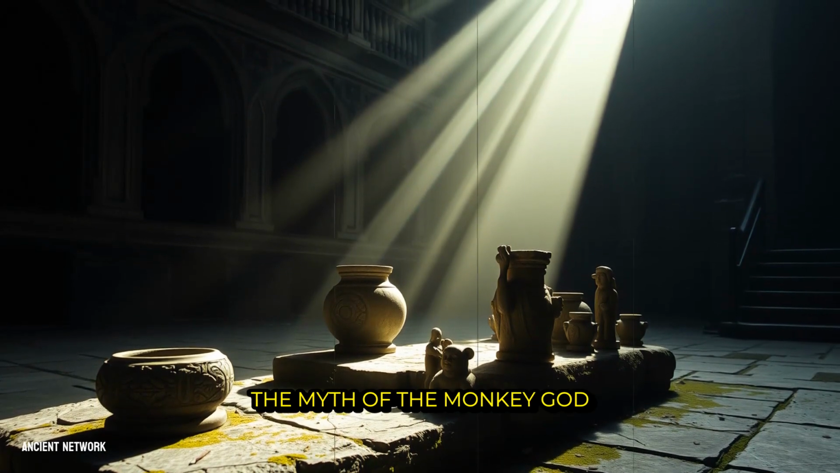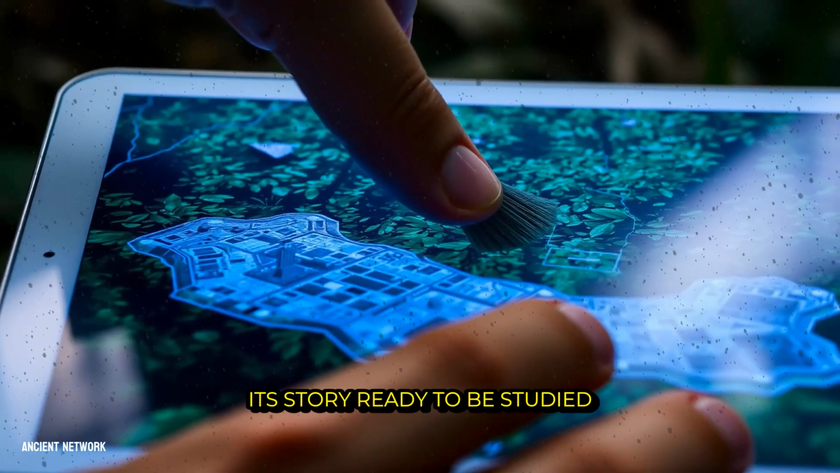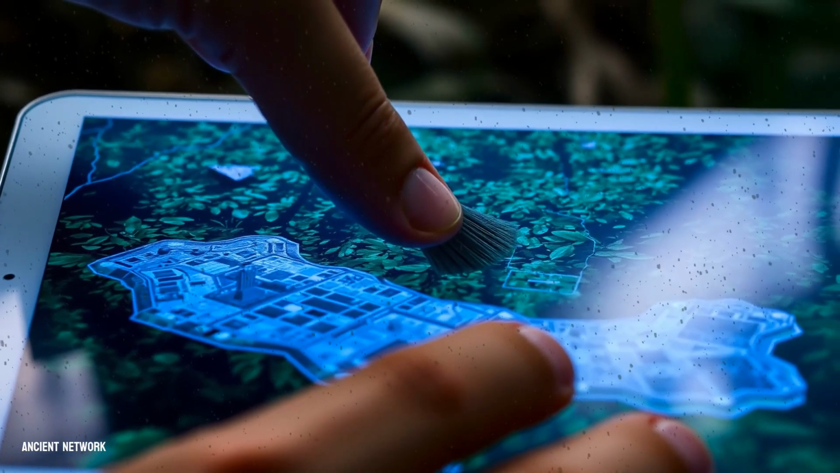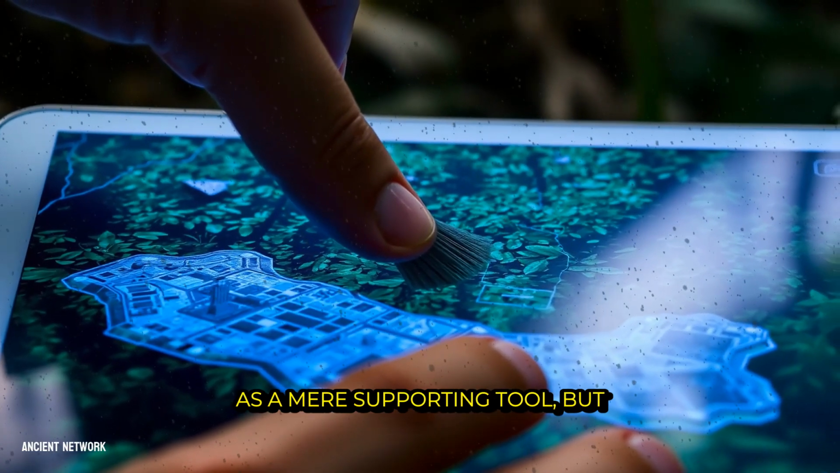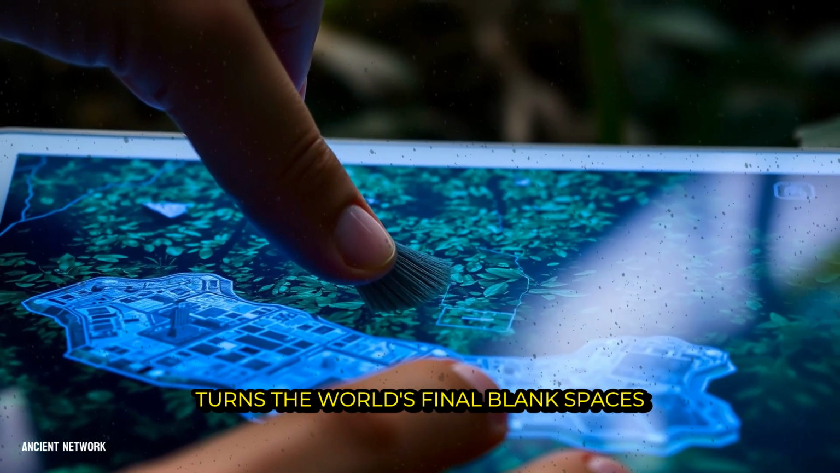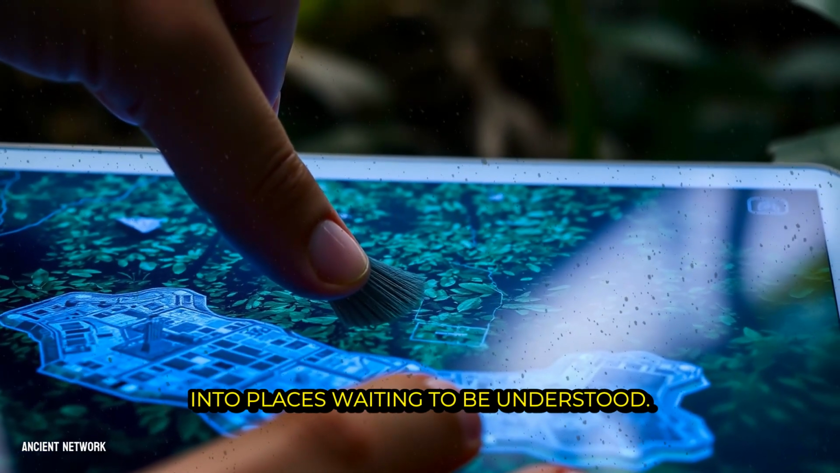The myth of the monkey god was now a mapped archaeological zone, its story ready to be studied not through rumor, but through the careful analysis of its plazas and artifacts. This case cemented LiDAR's role not as a mere supporting tool, but as the primary scout for the 21st century, a digital pathfinder that turns the world's final blank spaces into places waiting to be understood.